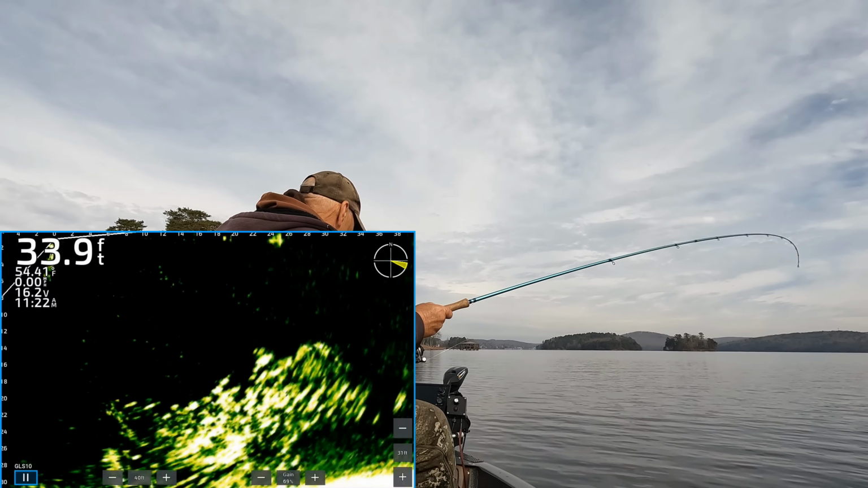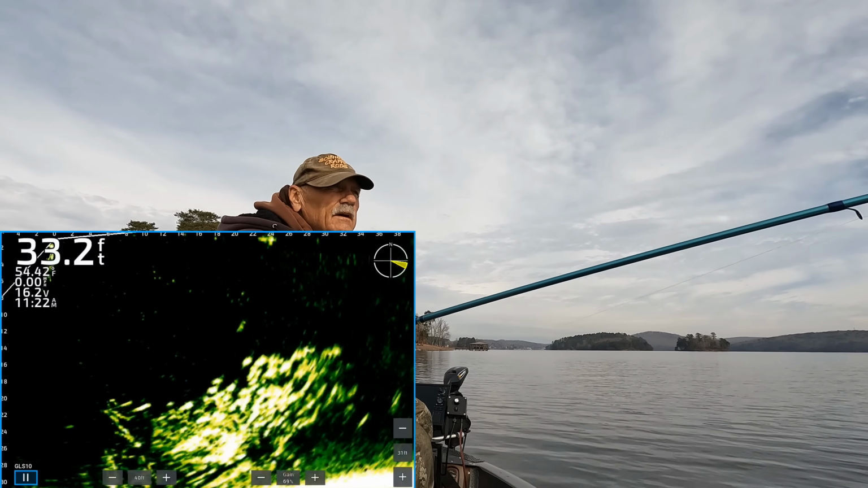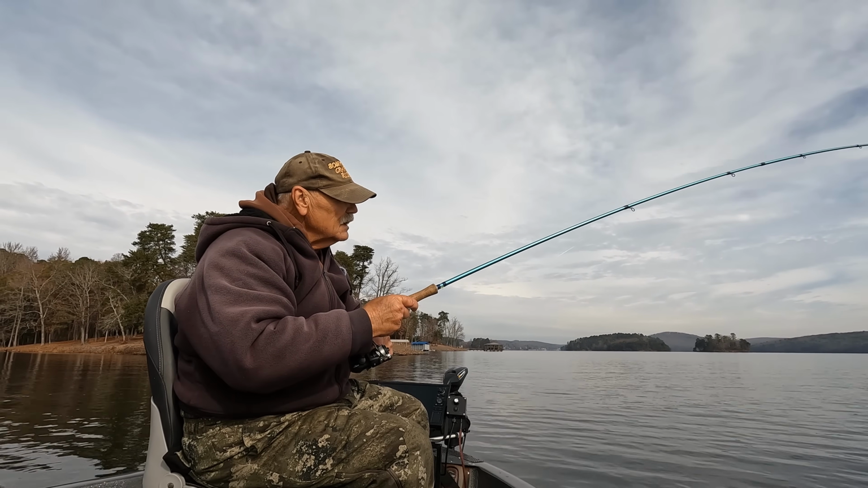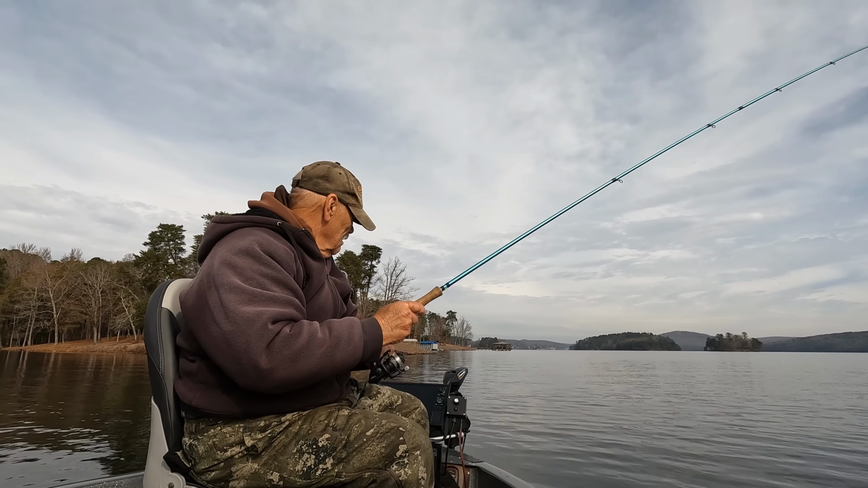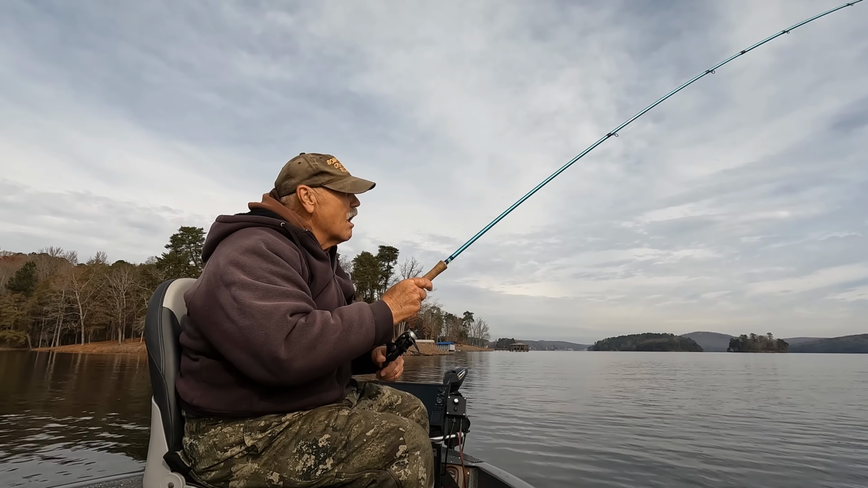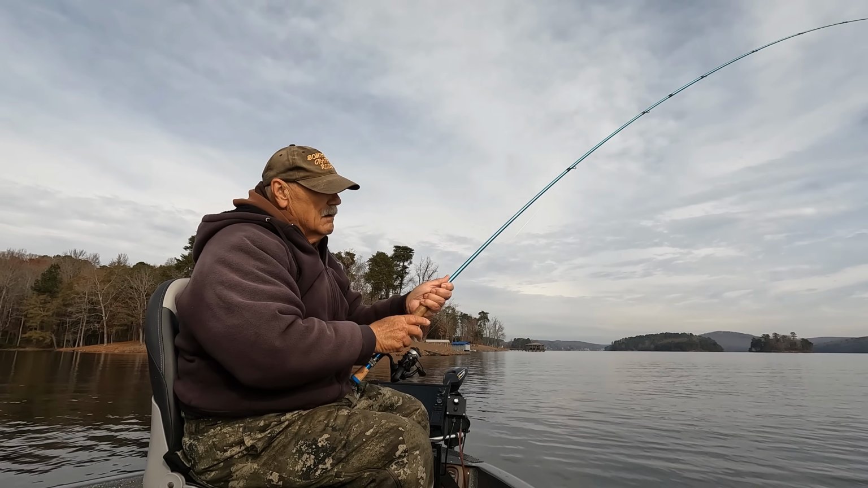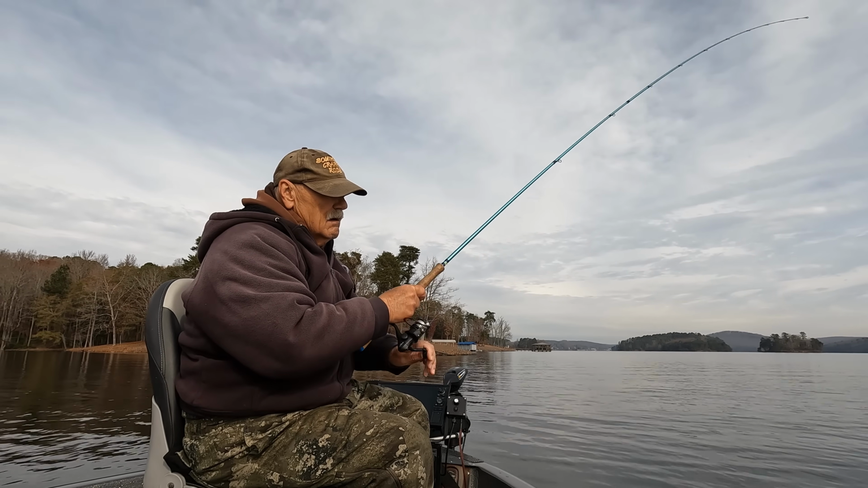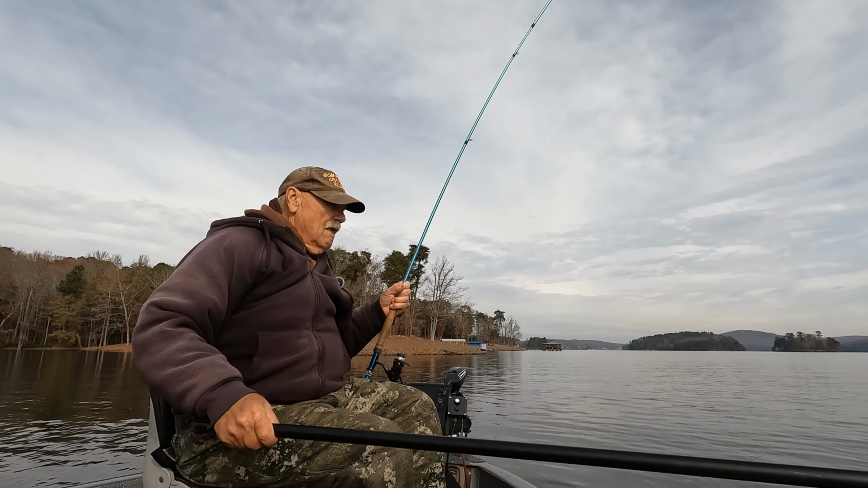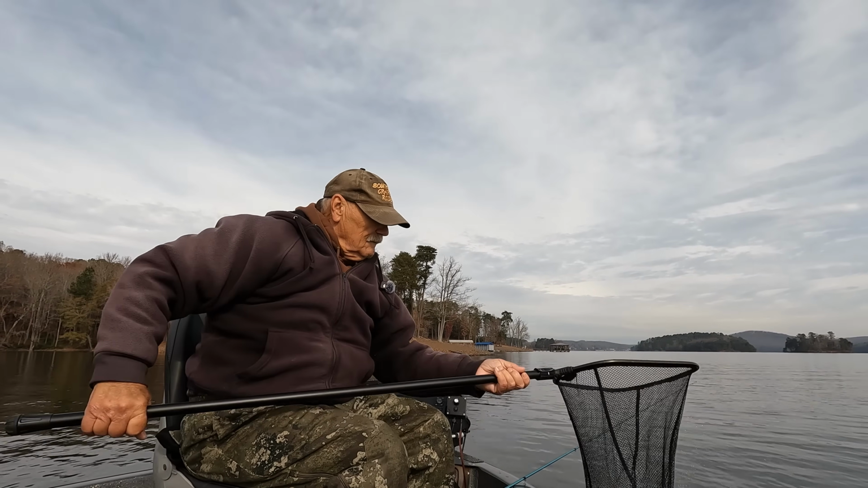Hook up. I don't know how good it is, but we'll just see. I believe it's a pretty good fish. He's got some shoulders, boy. Oh yeah, that's a good one right there. Oh, let's see.